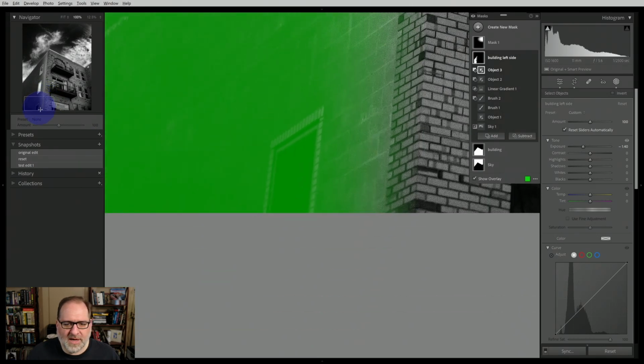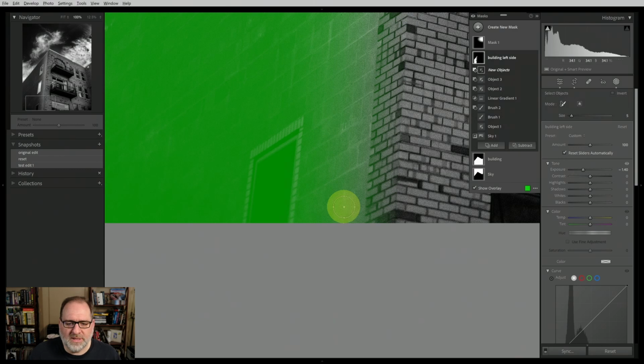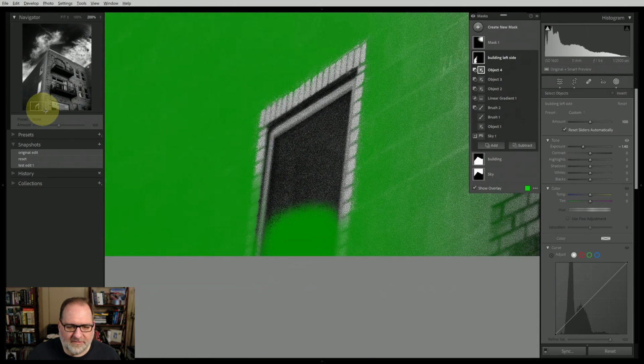I've got one more window down here, so let's do this one more time. Just leave my green mask on this time. I can still see enough of the window to be able to highlight it. Alrighty, so let's see what Lightroom does in trying to identify this object, this third window. Now, this one, as you can see, cuts across the bottom edge of the frame, and so Lightroom is a little less certain about what the edges are. Didn't quite do as good of a job. That's okay. We will enhance this with a brush. So let me change my zoom to 200, because I'm going to be doing some fine brushwork here.